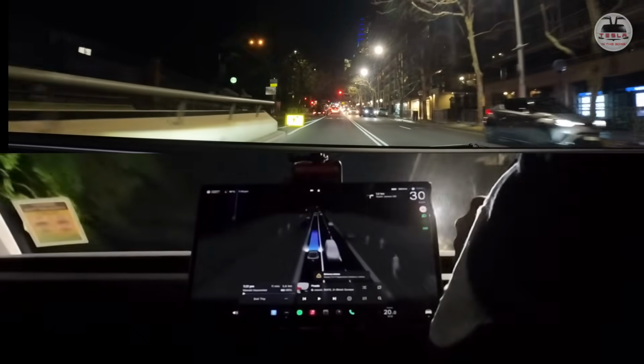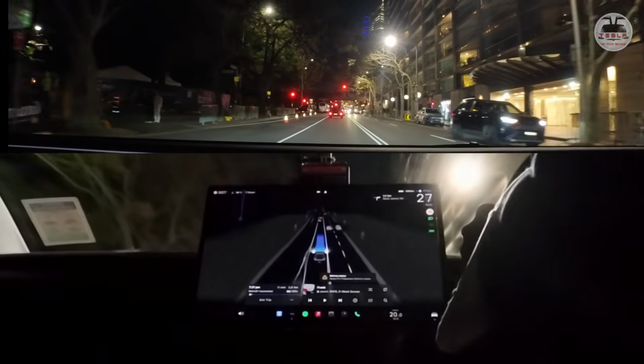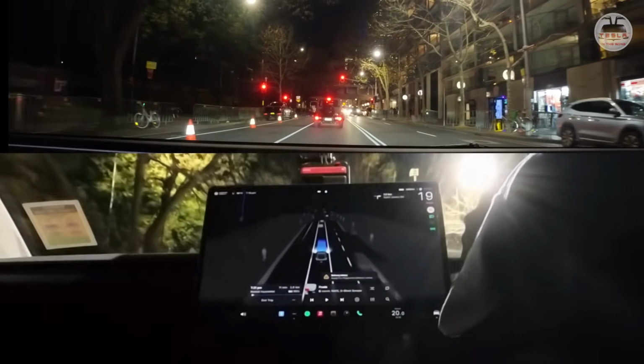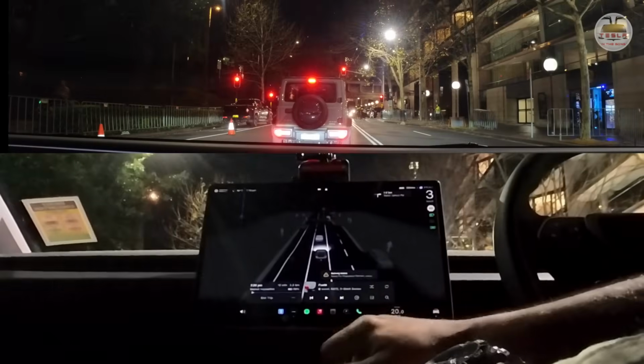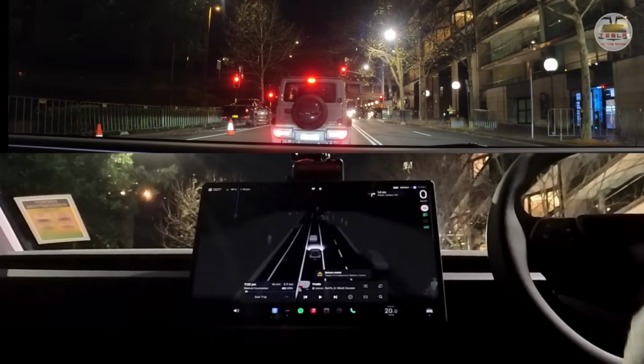Now, this is the lane where people come from the underground car park. There's a Wilson car park beneath Opera House. That's the place people come from and join the road. So I'm going to be here. That's going to be a red light, so we're going to stop here. I'm going to grab a quick drink of water. My mouth is parched.